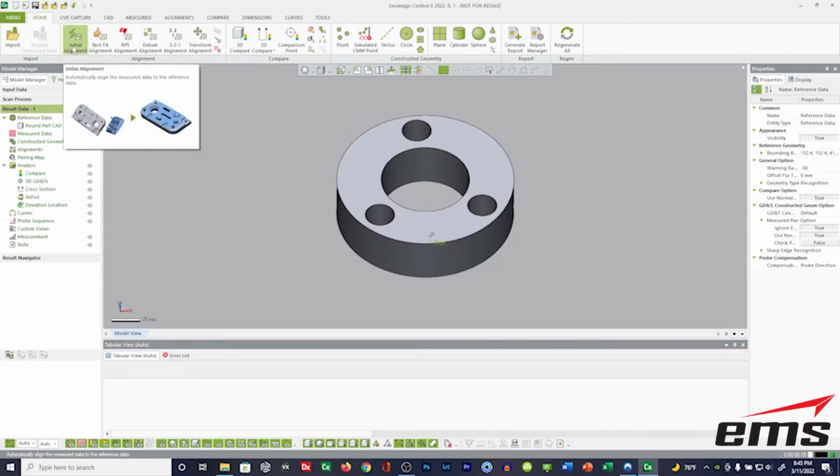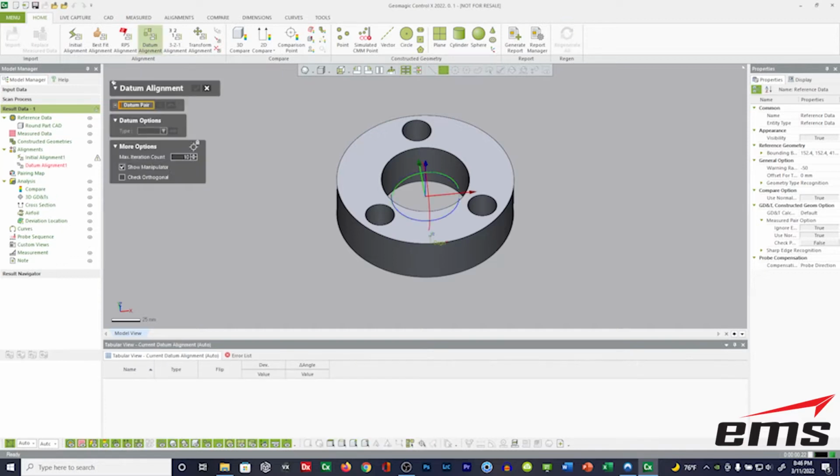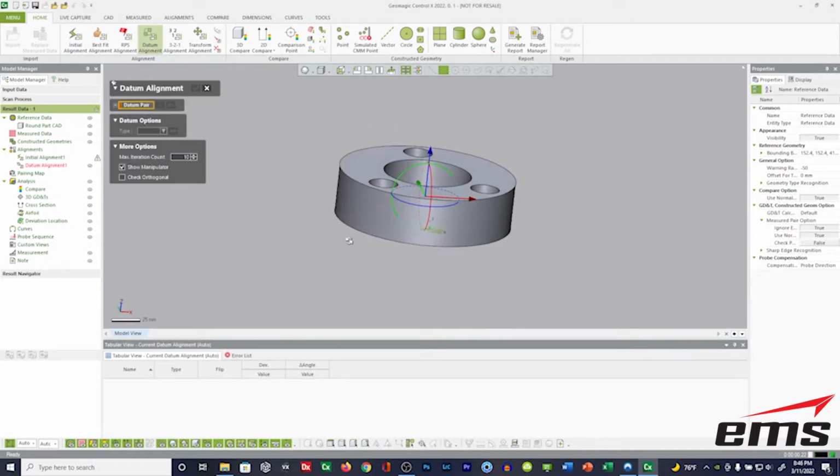First thing we're going to do is an initial alignment. So that means when we do import the scan data, we do an initial kind of global alignment, okay? And that just gets the part, because the scan data is not in the same coordinate system as the CAD system, and it's just going to bring it and line it up on the CAD file. And then from there, you're typically going to do a second alignment. That would be a best fit, an RPS, a datum, a 3-2-1, etc. If we're trying to imitate a typical setup on a CMM, they typically use a datum alignment. Now, I'm not going to go into too much detail on this, but it would be a typical or similar alignment to what you might see on a CMM when you're fixturing up a part.